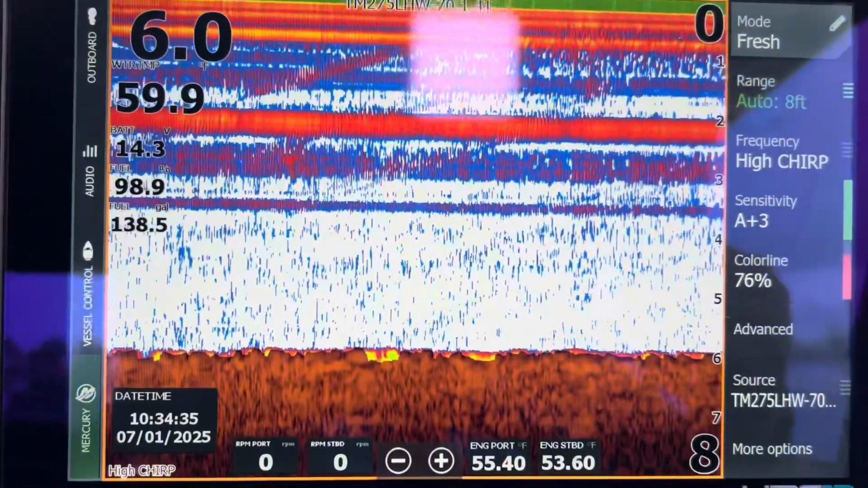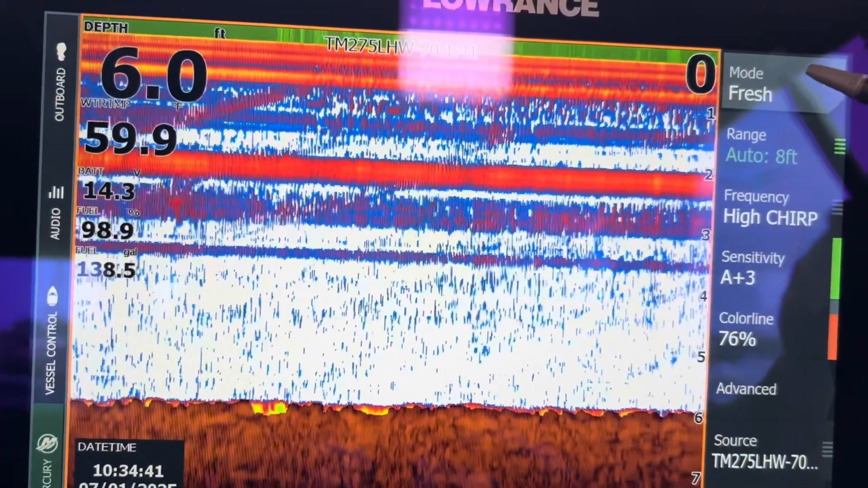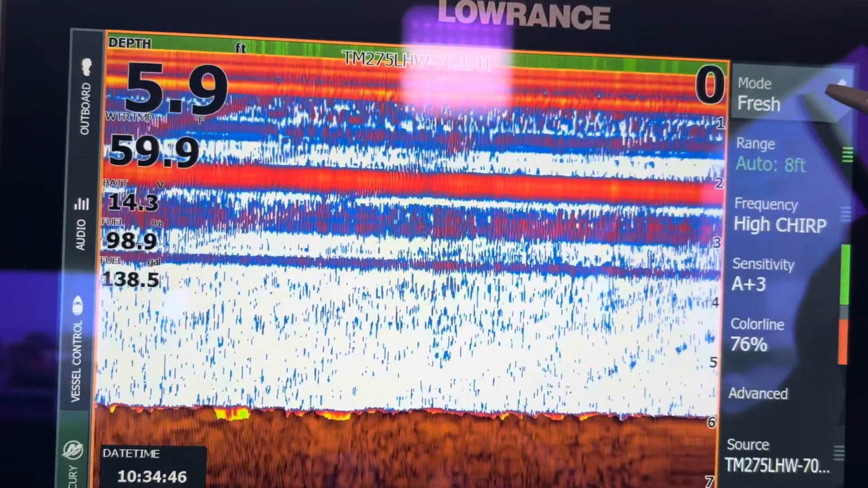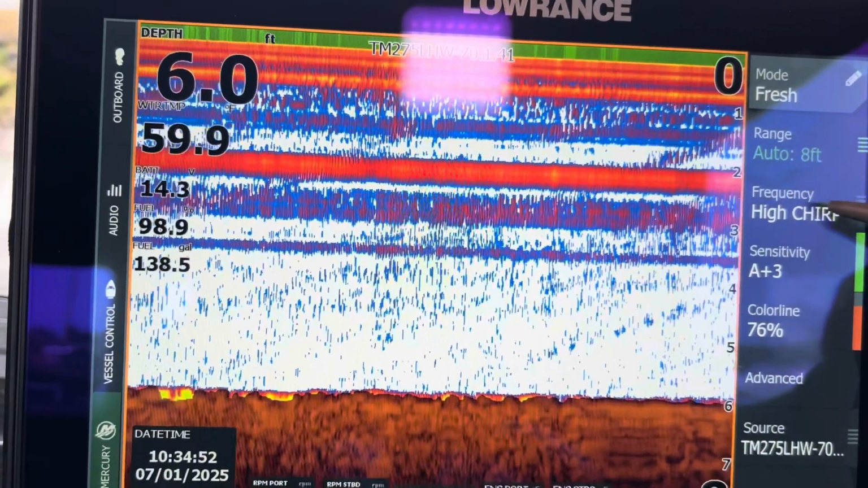So on this Pro that I'm setting up, you can see that over here, I have it on fresh water, because that's the setting for depth from 0 to 400 feet. And when I'm fishing salmon, that's pretty much the water I'm going to be in. So it kind of optimizes the unit for that. It's in auto range, and I typically run it on high chirp.